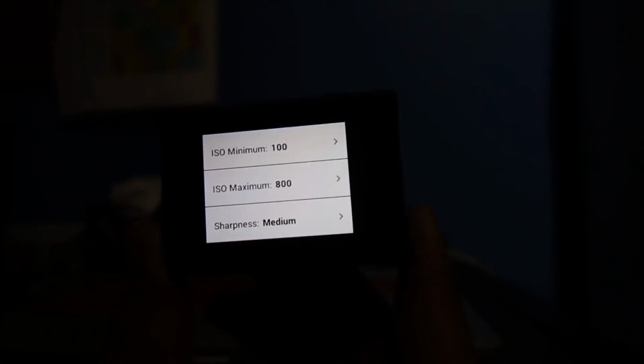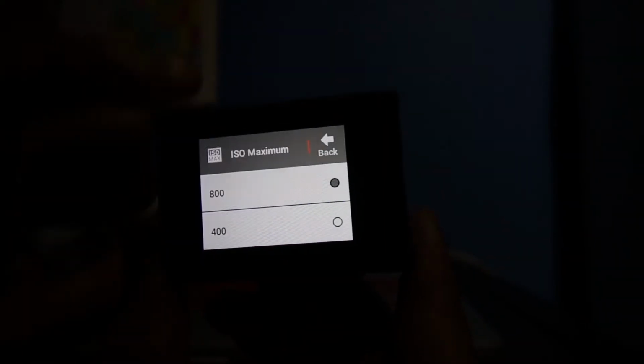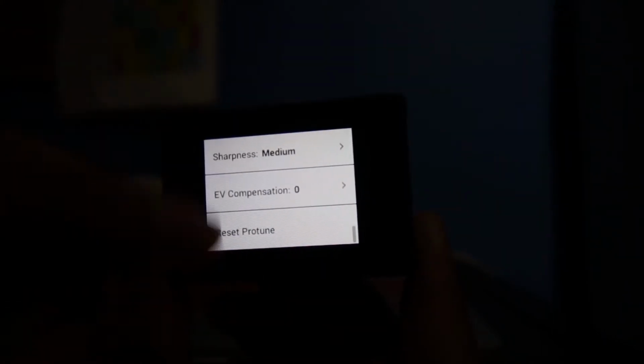Color, GoPro color. I got the ISO minimum to 100 and the ISO maximum to 800. I got the sharpness in medium and no EV compensation, and that's it. So that's the setting that I'll be using to do this night lapse video while I'm driving. So hopefully it turns out well, and hopefully I get that light streak that I've been wanting.